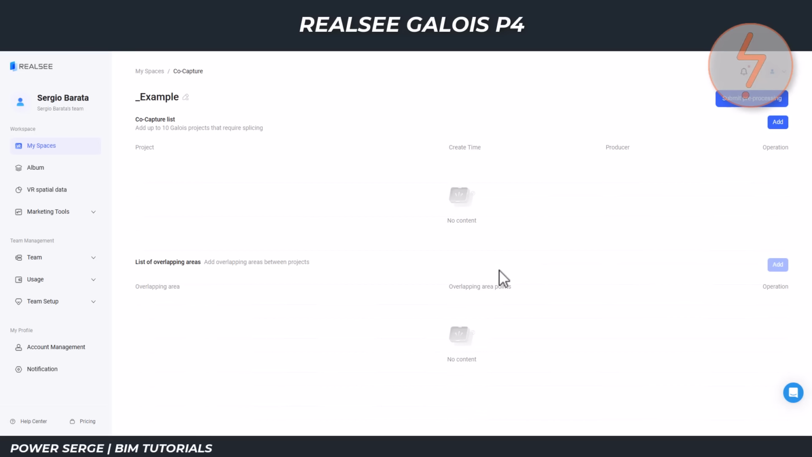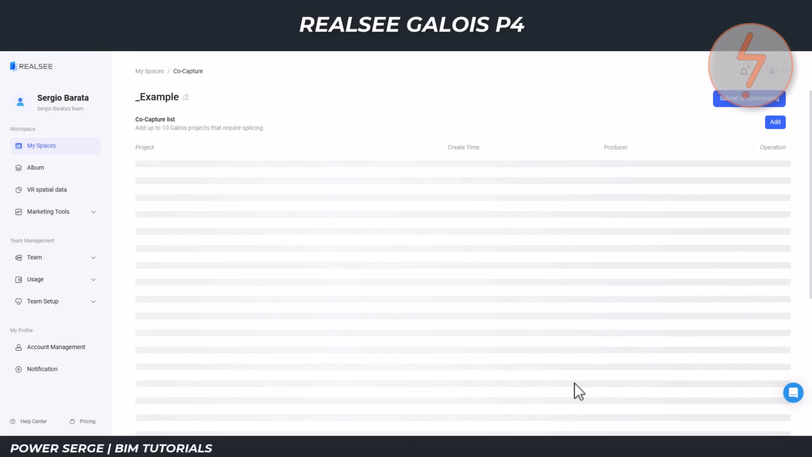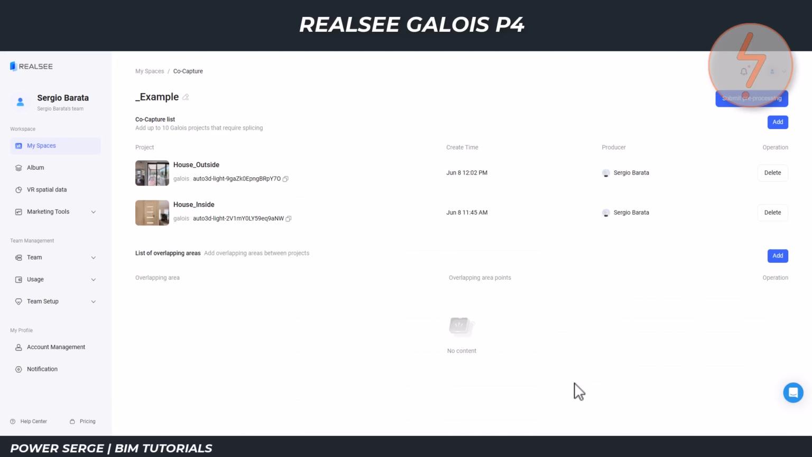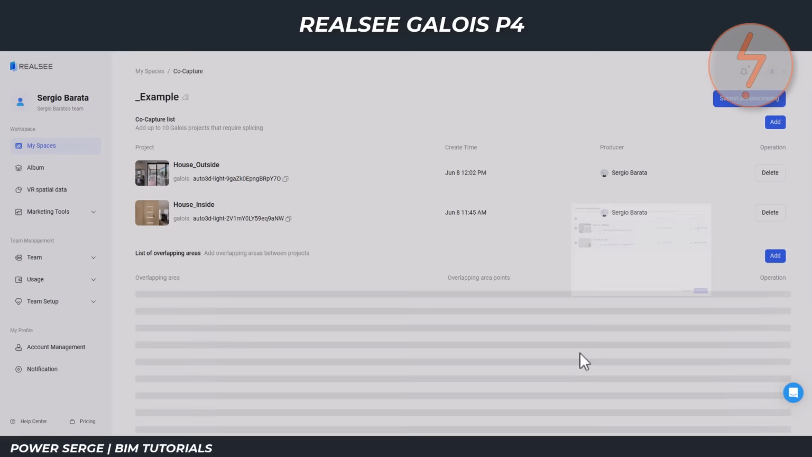For this project, combining the interior and exterior scans resulted in a complete digital representation of the property, providing a seamless transition between internal and external spaces. For Scan-to-BIM workflows, having access to a unified dataset simplifies navigation, improves context, and provides a more complete understanding of the building geometry prior to export and modeling.